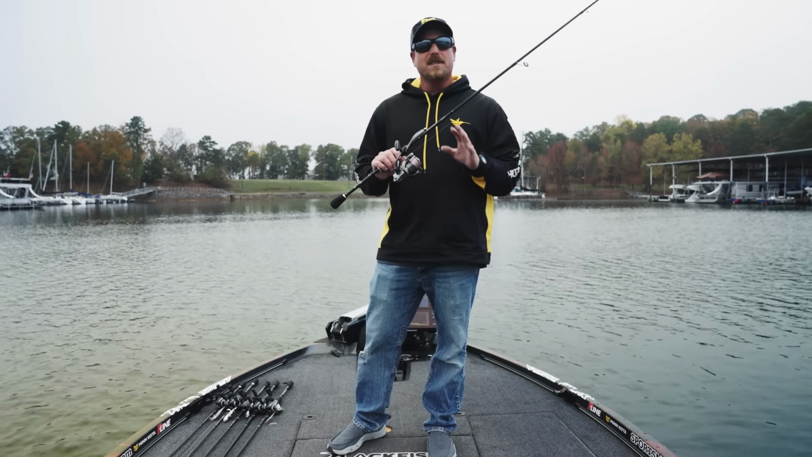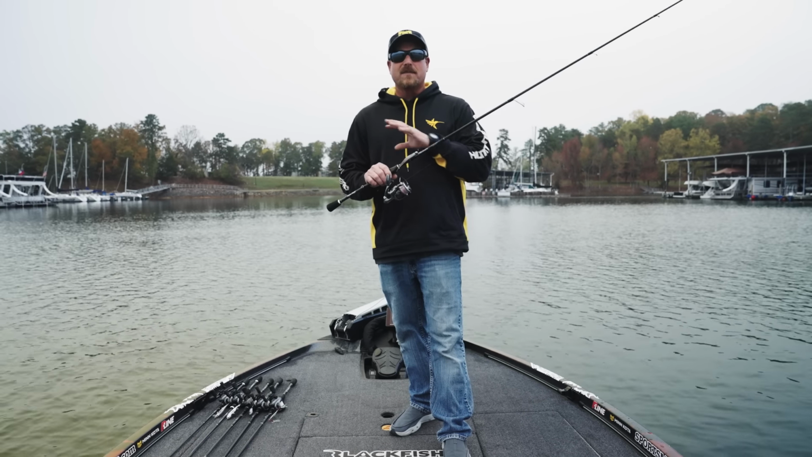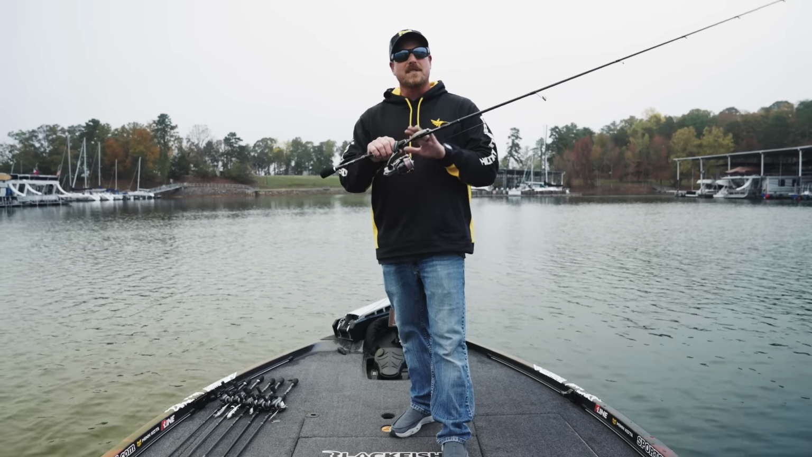So what this is going to allow me to do is see those fish at a farther distance, separate them from the structure so I can present my bait accurately and help me get more bites on the water. So we're going to put it to the test and see what we can do today.